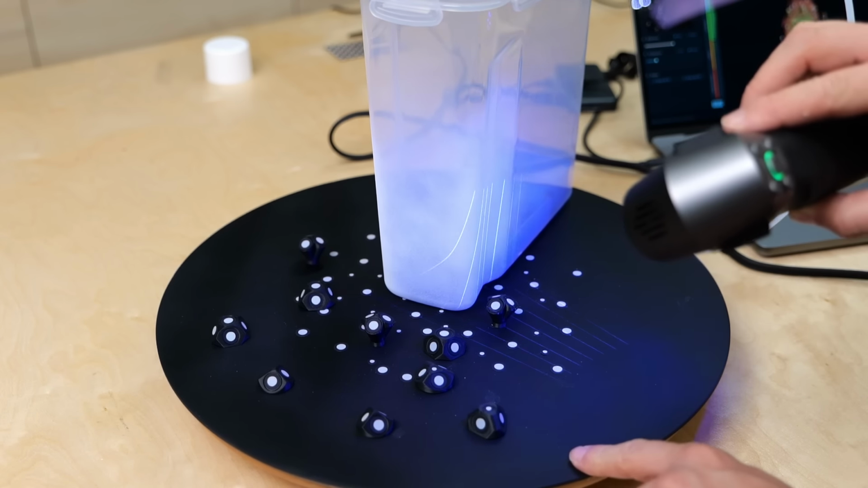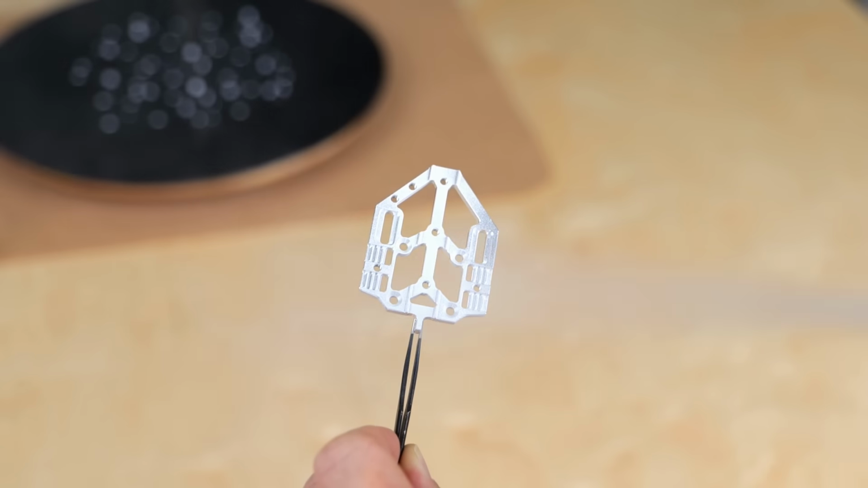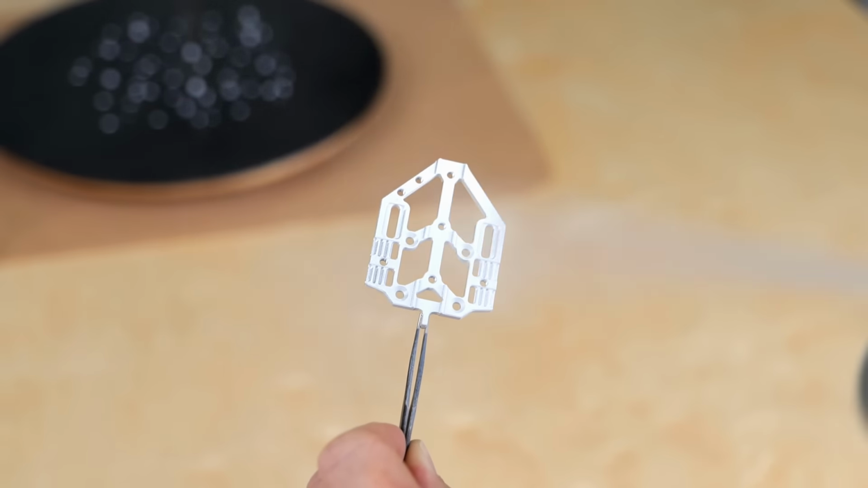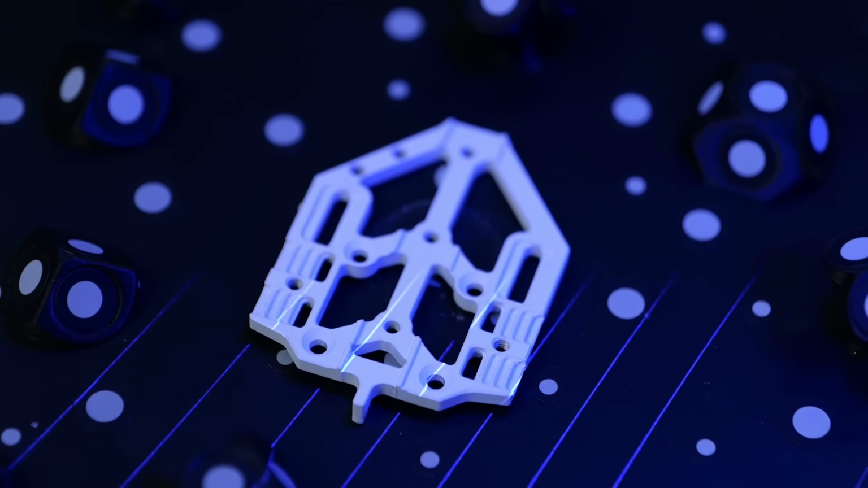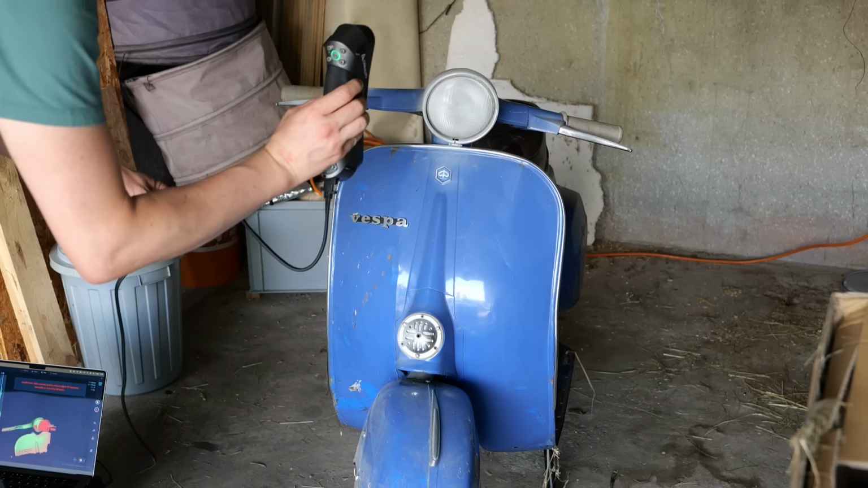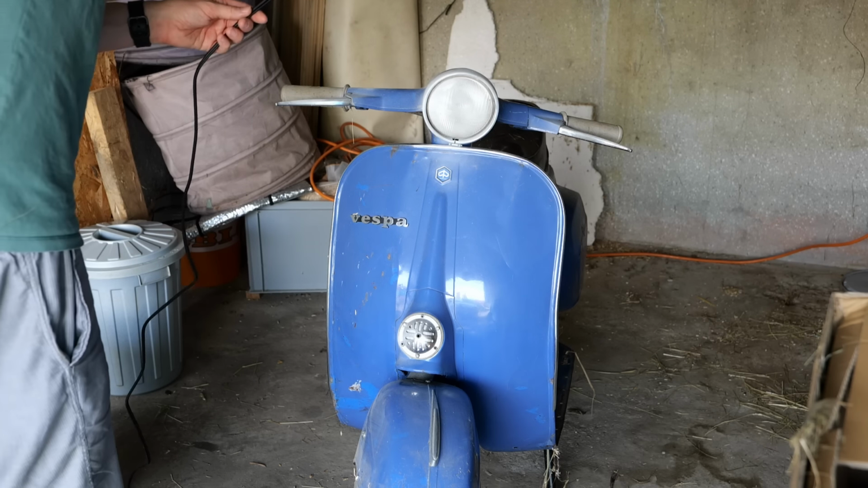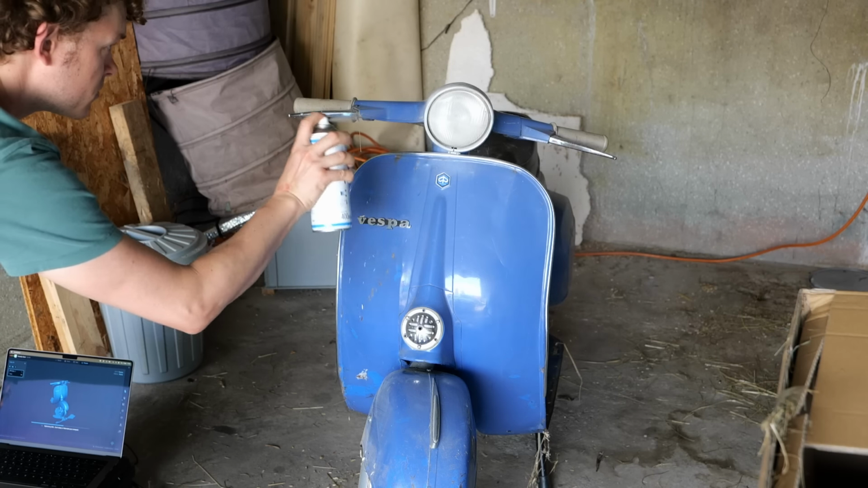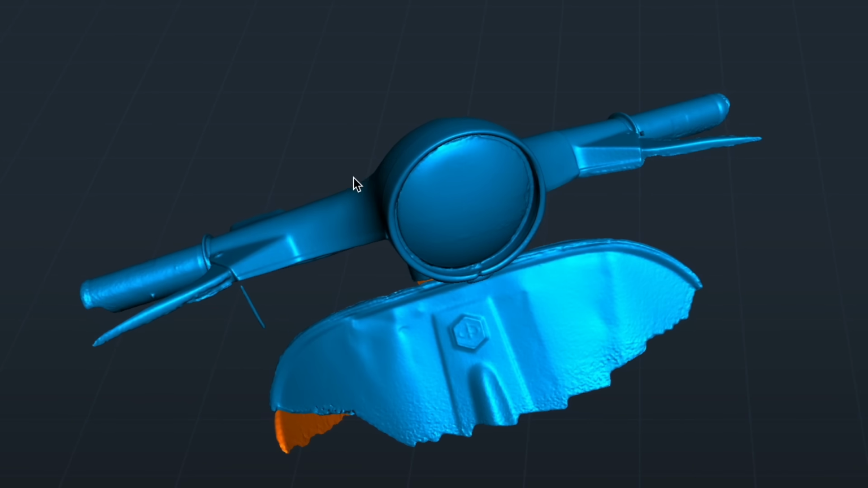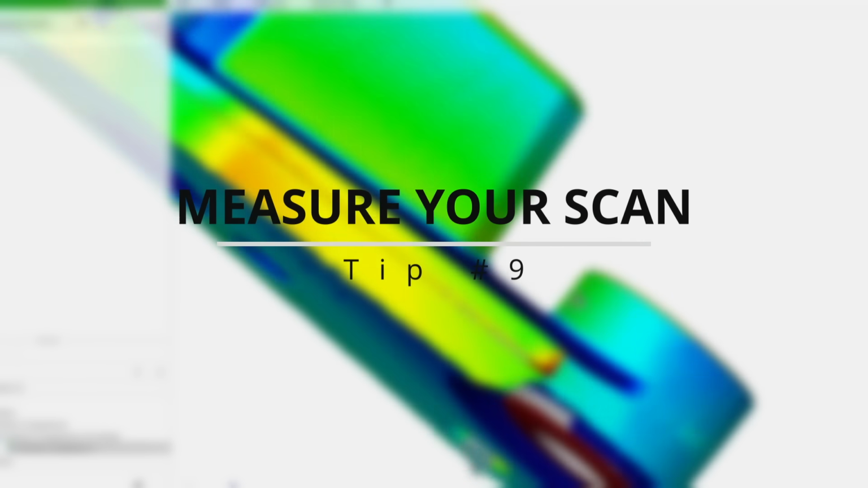Preparation means that you use chalk or even self-cleaning sprays to remove shine and transparency from your part and get a bright and matte finish. Even the laser mode benefits from this and is able to produce even nicer scans if you spray them before scanning, both on shiny and transparent surfaces. And since the IR mode is even a bit pickier with surfaces, you will often get better and more complete scans if you spray them a little. And better results also mean better accuracy for reverse engineering and metrology. So tip number 9, measure your 3D scans.